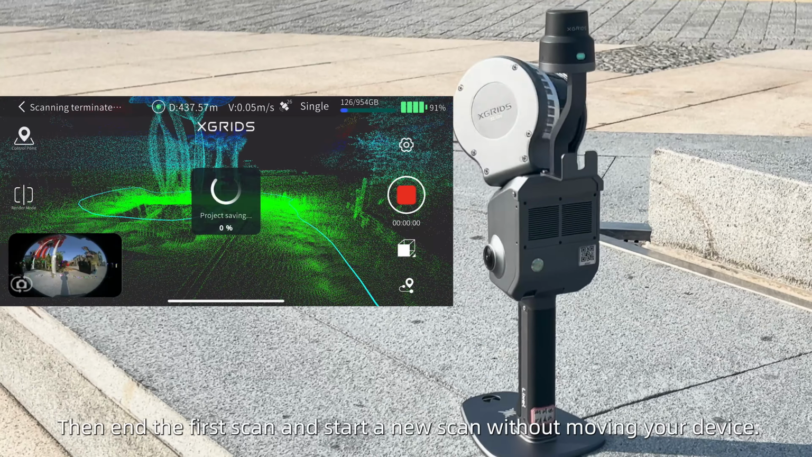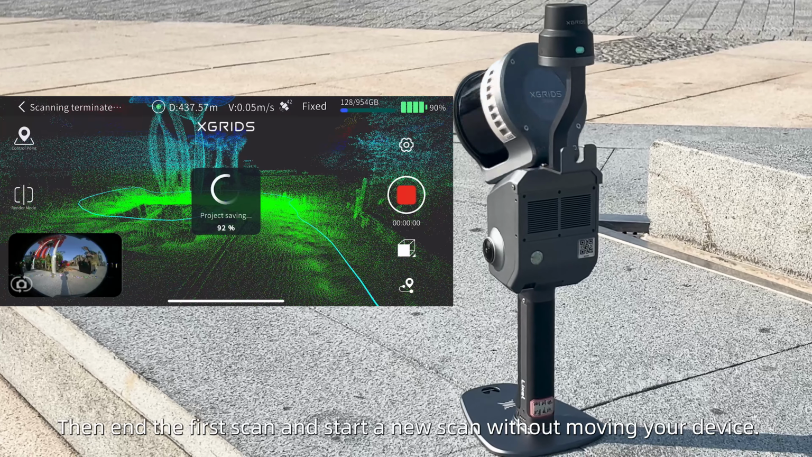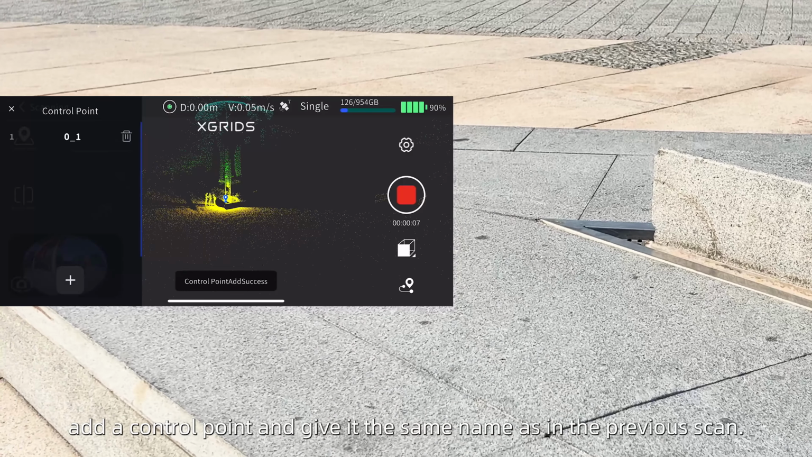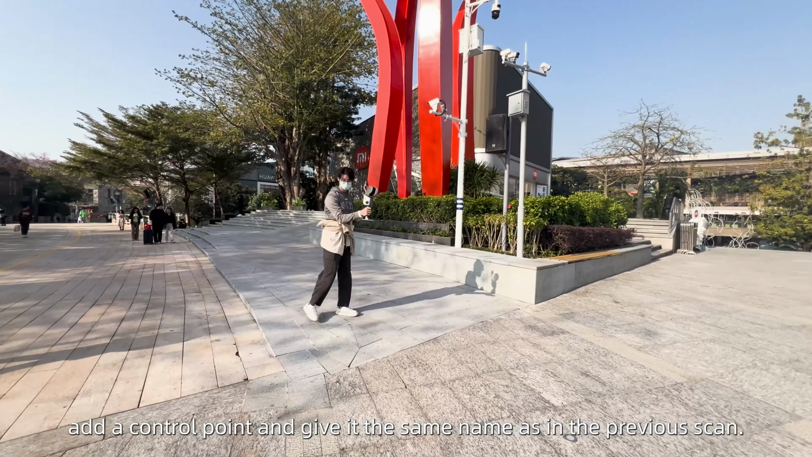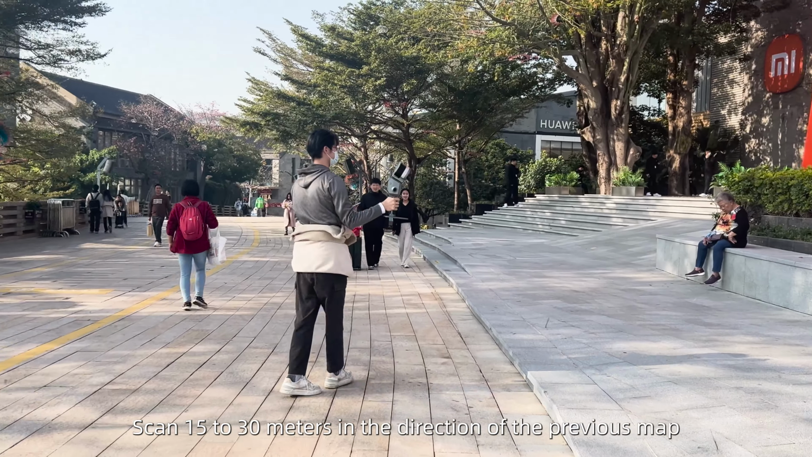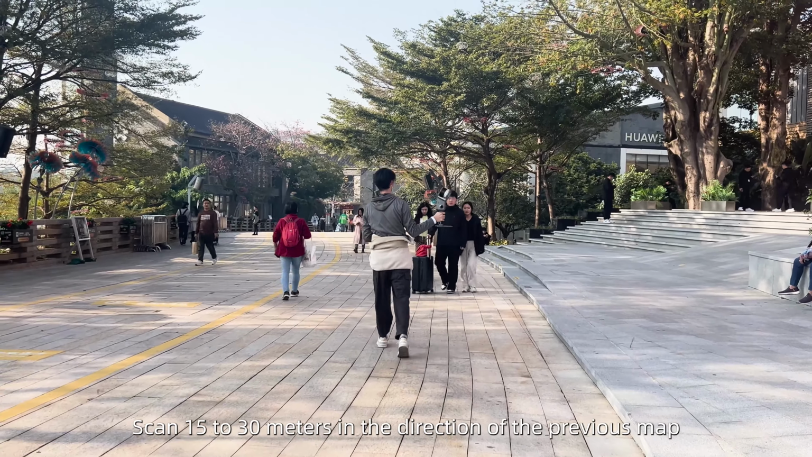Then end the first scan and start a new scan without moving your device. As your second scan finishes initialization, add a control point and give it the same name as in the previous scan. Move 15 to 30 meters in the direction of the previous map to ensure a sufficient overlapping area.